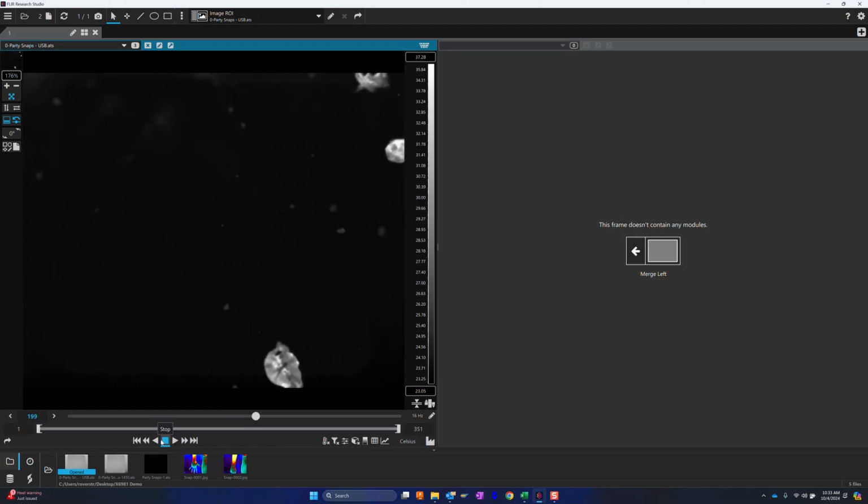Final step here, if I wanted to share this with a customer or a colleague, I would just click export, and I would export for FLIR Research Studio Player, and you could download that for Windows, Linux, or Mac and do all the same analysis that we're doing here.